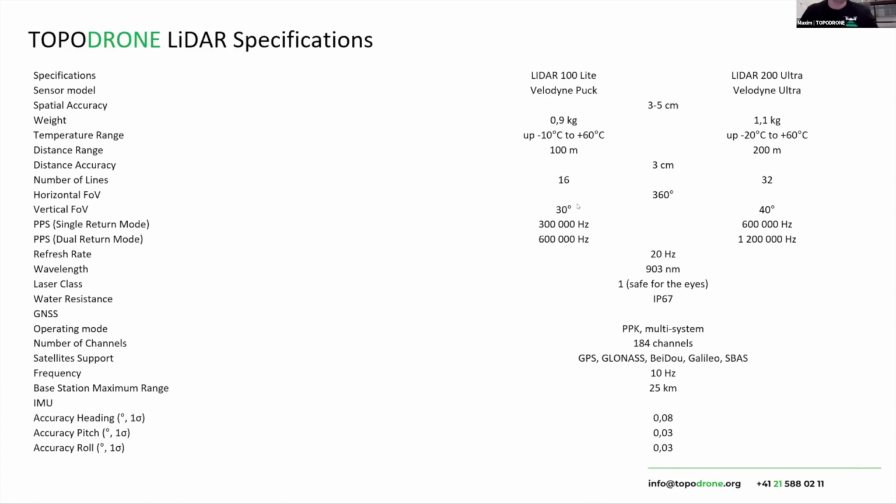The working altitude for LiDAR 100 is 70 meters, and you can fly easily at 70 meters altitude. It is not forbidden to fly at such altitude in any country. With LiDAR 200, you can fly at 150 up to 170 meters altitude, with a working range of 200 meters.